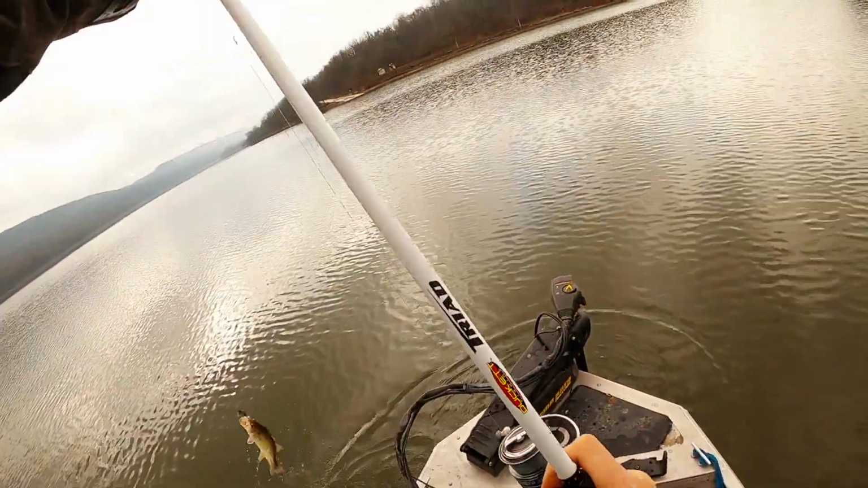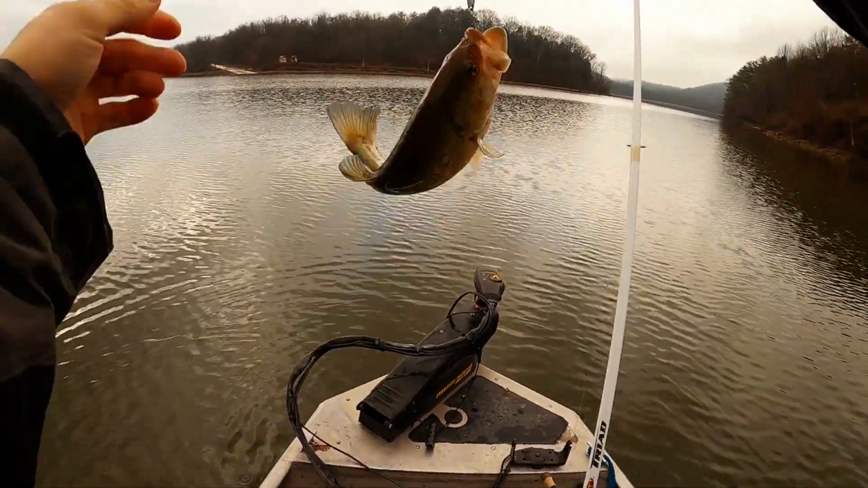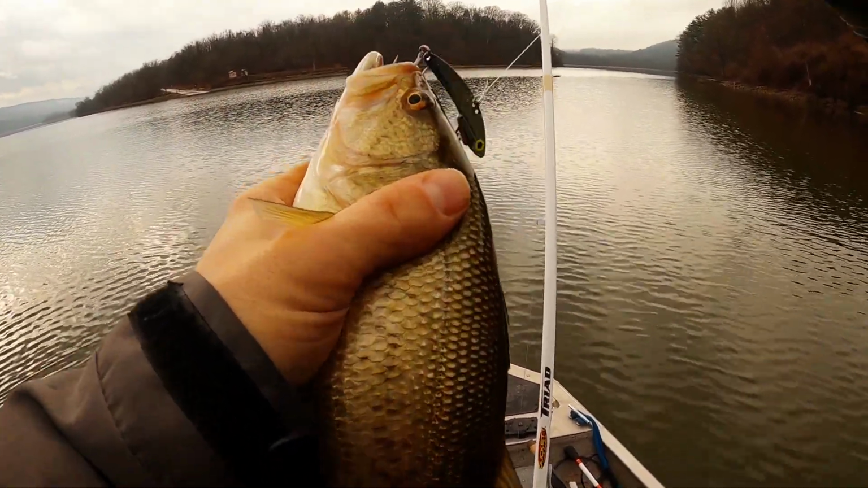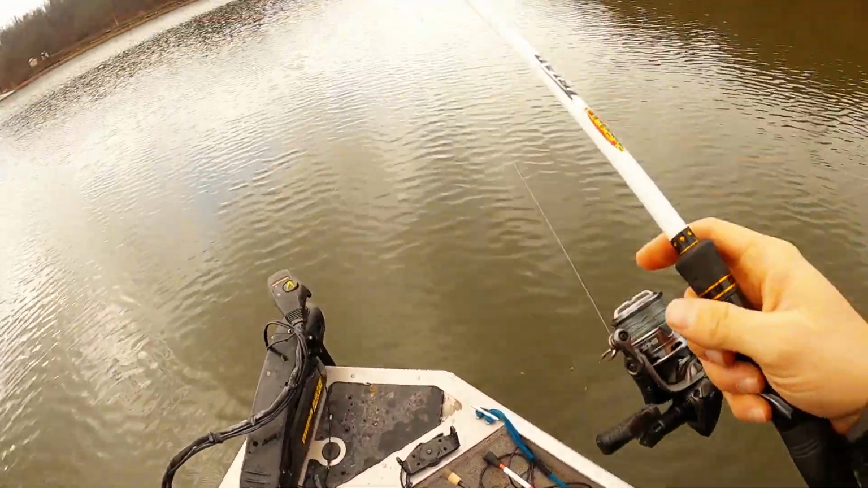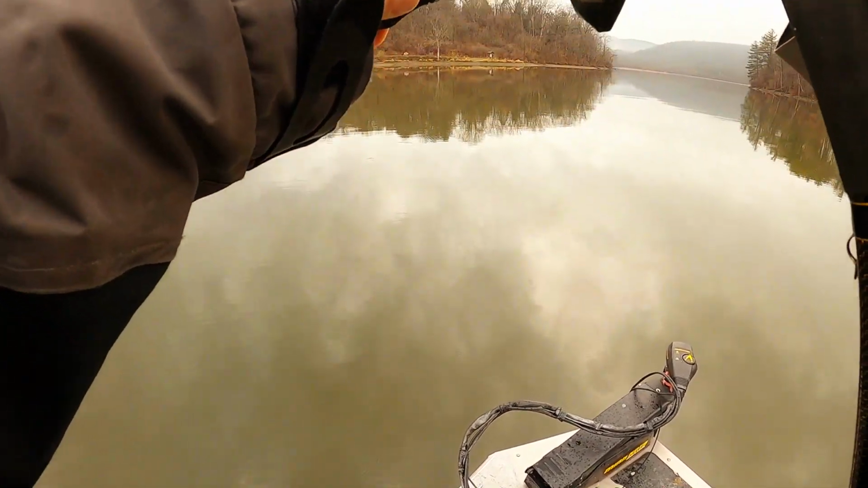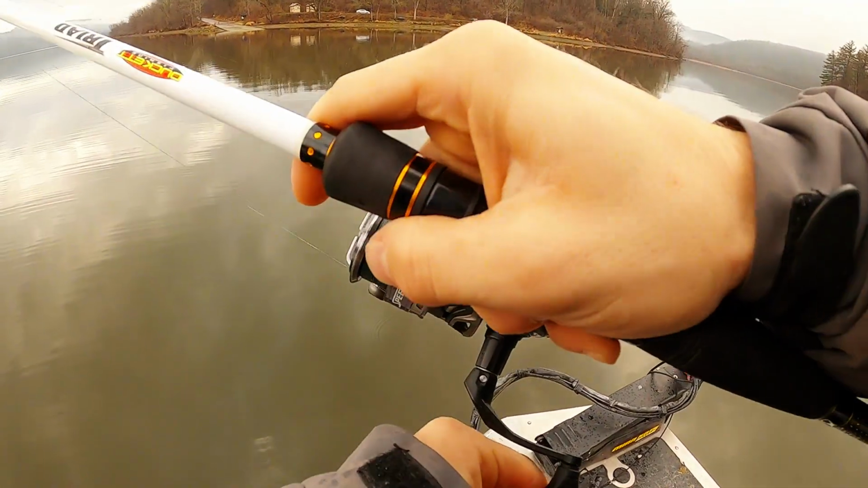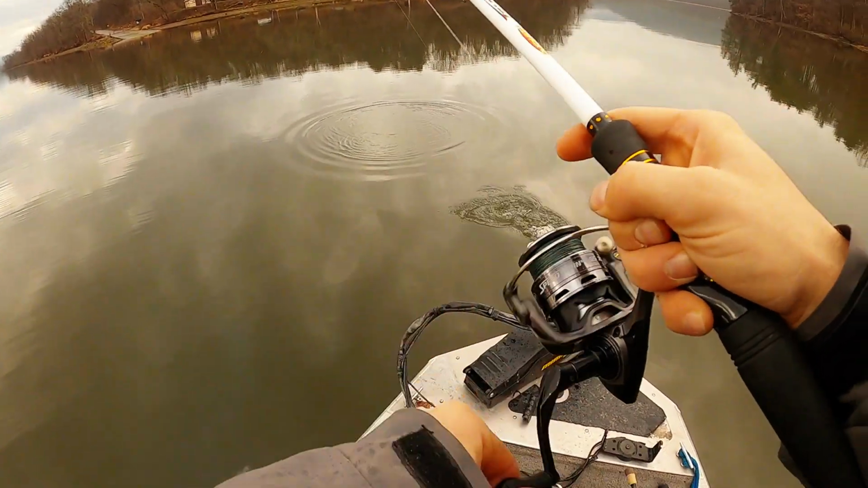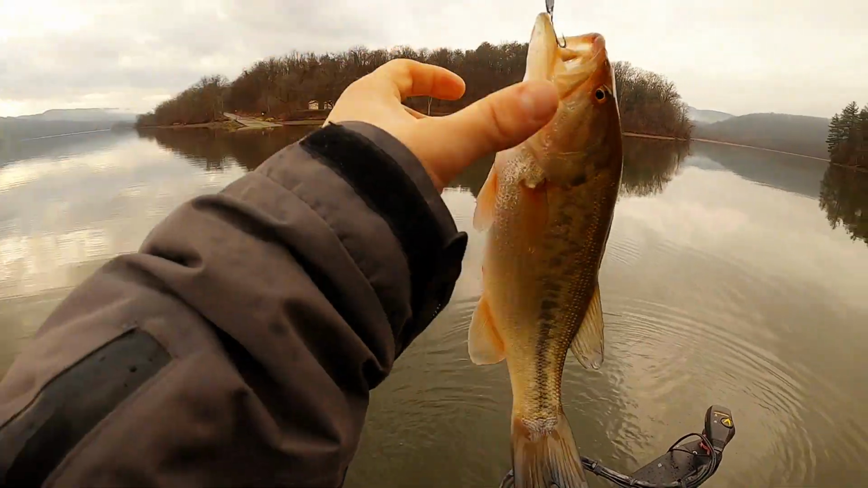Another one. Woo. No giants, but man, these are fun. I think there's a nice little pack of them right here. Boy. Having fun catching these, nothing that big though.